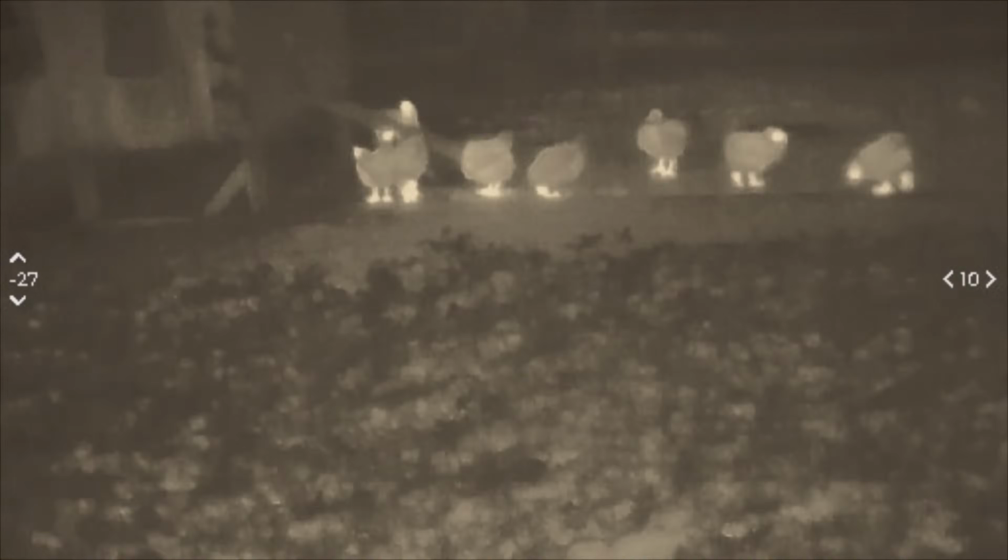target mode, and sepia. Now for reference, these are my chickens and they're a little chicken around at 20 yards. So I'm just gonna kind of watch them. You guys can watch them walk around as I go through the settings. Now hold the forward button again. Back to white hot where we started.